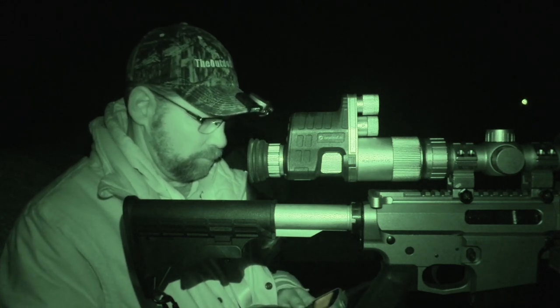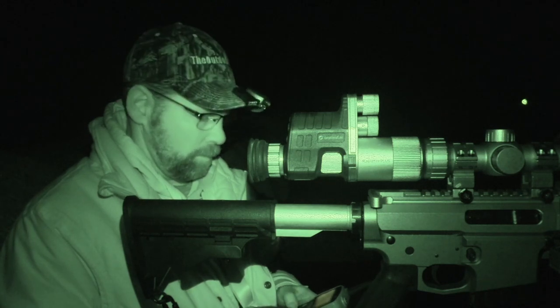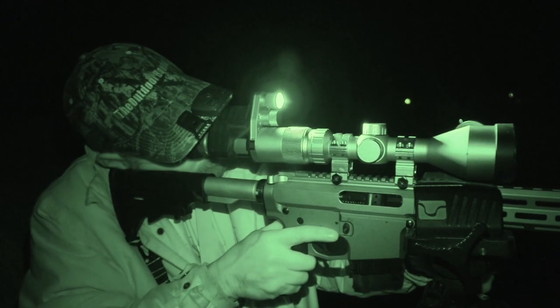So on this hunt, not only am I running the camera, the scope, the rifle, I've added an electronic caller. When you have all these pieces of equipment, they all have to be user friendly because you're operating in the dark. It looks like you can see here because of the IR light, but it is pitch black in all these videos. You can't see anything. And the NV100 Plus is very user friendly to work in this kind of operation.